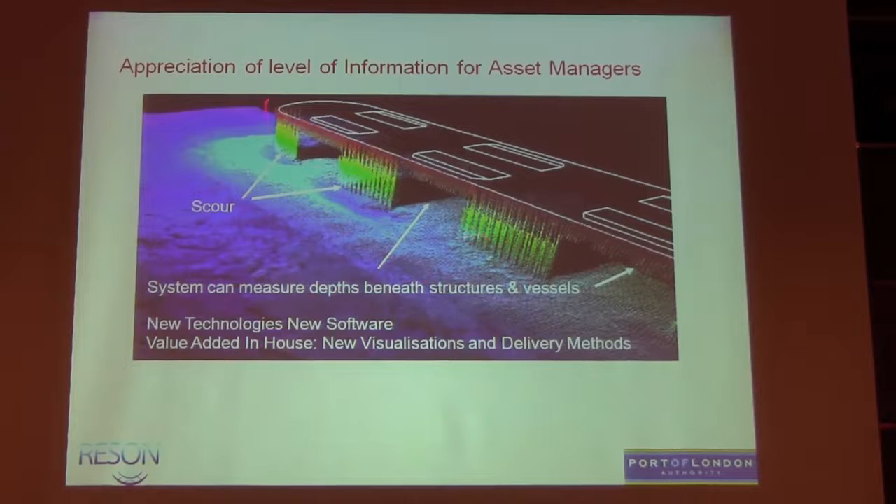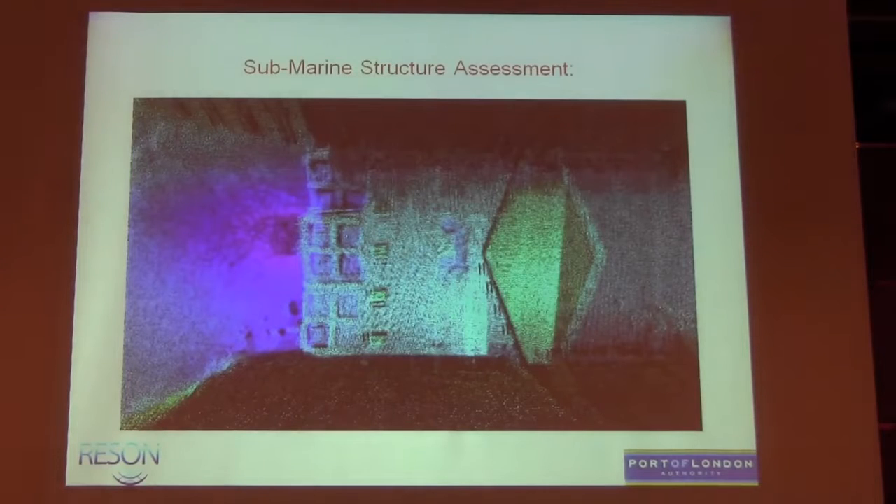We started to get some feeling of what the structure was. We were able to look beneath structures. We were critically able to survey a berth in maybe 10, 15, 20 minutes, whereas it would have had to take 20 or 30 lines with single beam at 3 meters. So we started to look at sort of value added and other things we could do with the data.